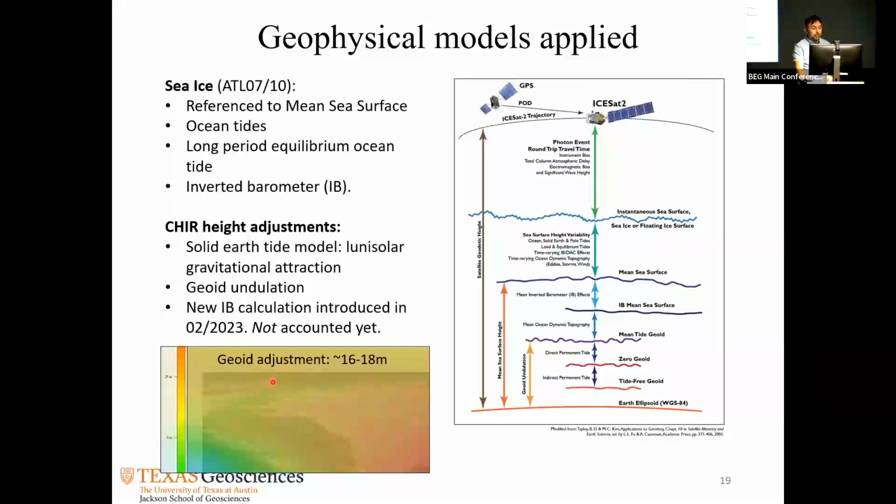So here, for example, in the Texas coast right here, the geoid is minus, correct me if I'm wrong, John, 23, 22 meters, something like that. But up there in the polar region, it's plus 16, 17, 18 meters. It's quite a bit of adjustment in the geoid. Anyhow, so right now, the calculations that I have done for the Chiroptera data set consider, of course, the tidal effects, but NASA just introduced a new formula for their inverted barometer.